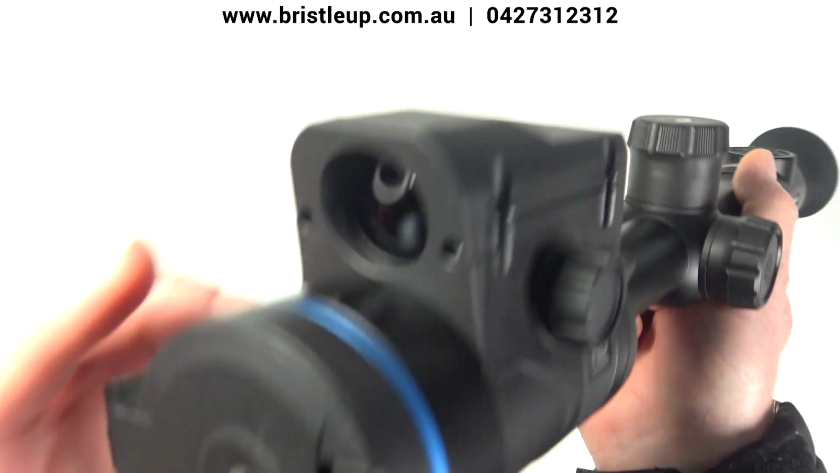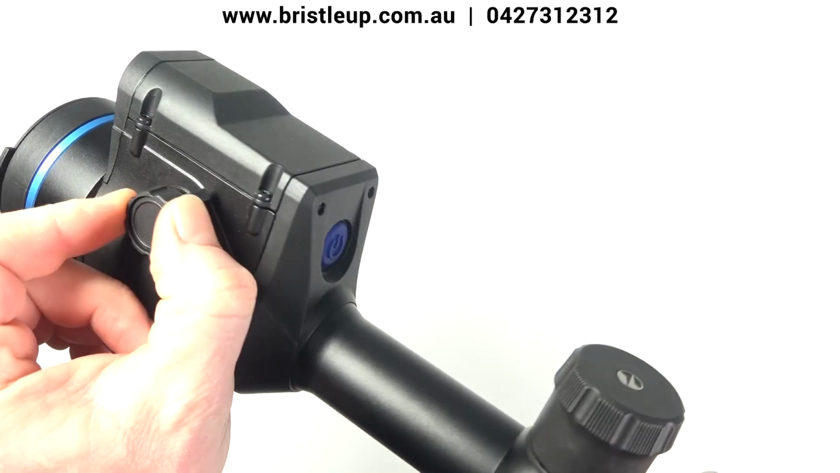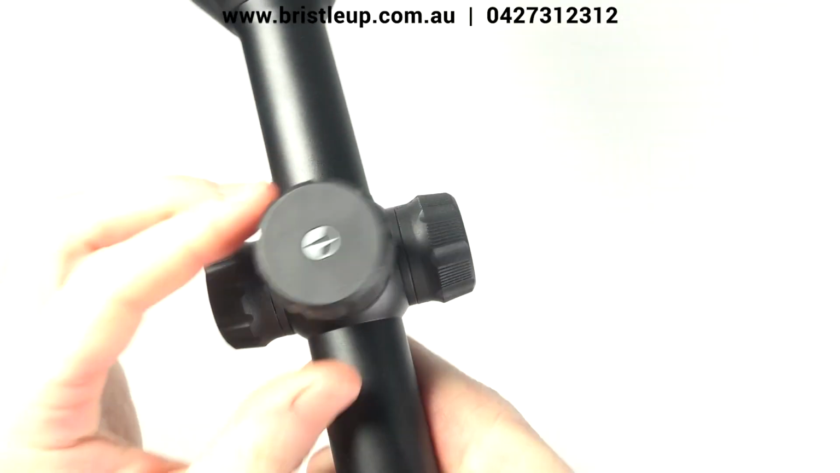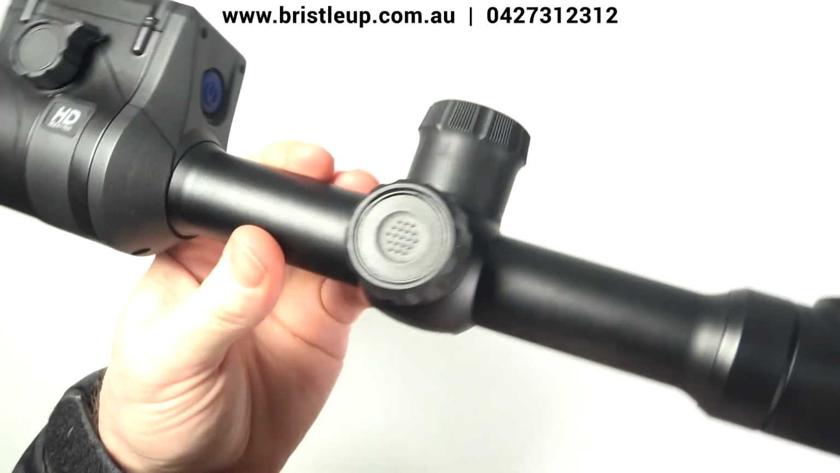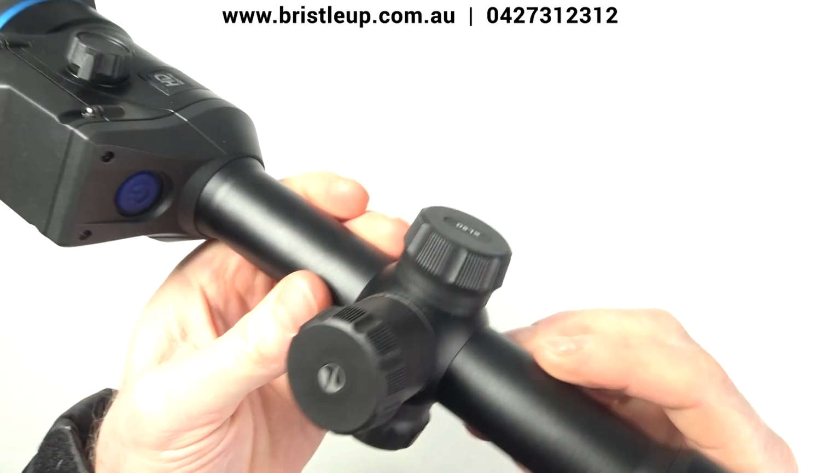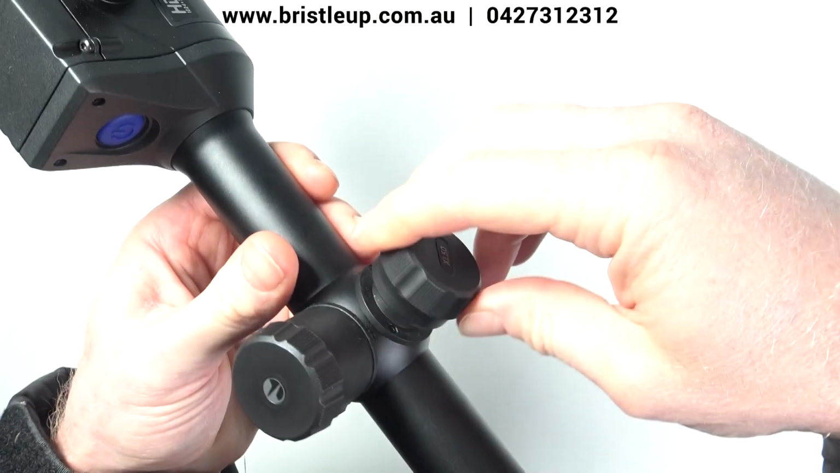Now, as you'll see up the front here, we have our rangefinder housing and our on and off switch, as well as our focus knob here. So this will focus in your image quality. Then we move down and we have our battery compartment there. We can put our extra batteries in there. We have our menu and navigation ring here. And on this side, we have access to our USB-C for charging and for data transfer.